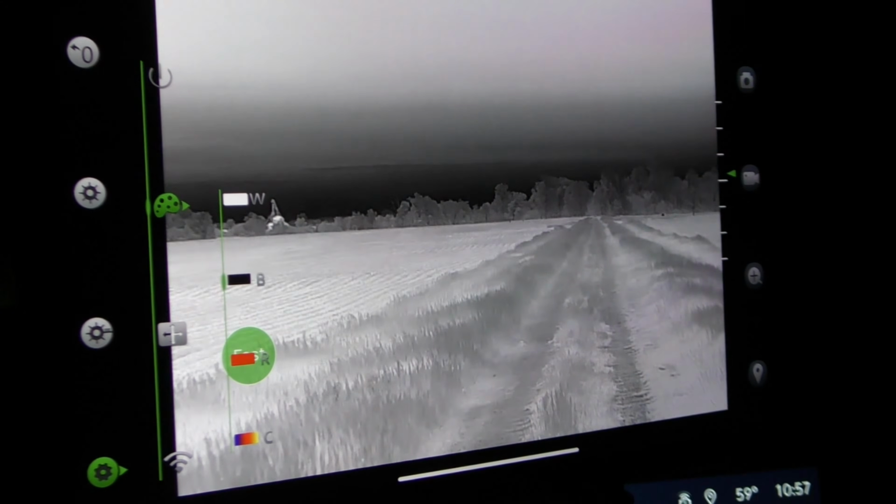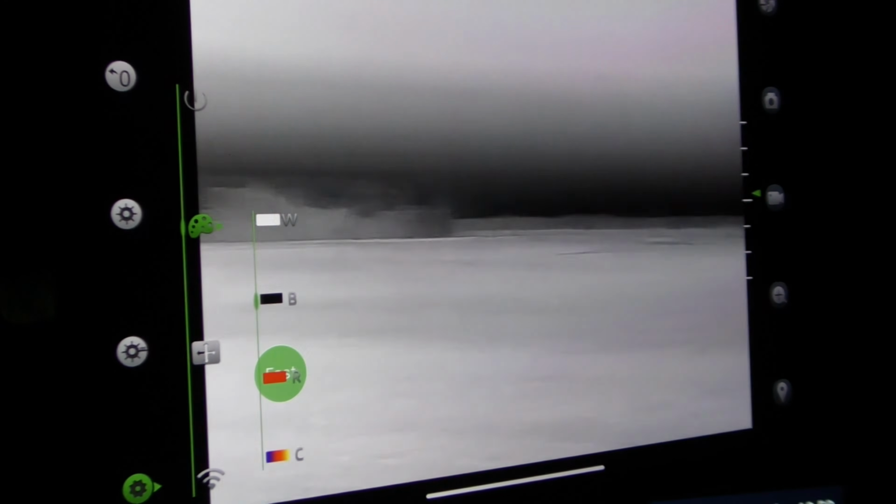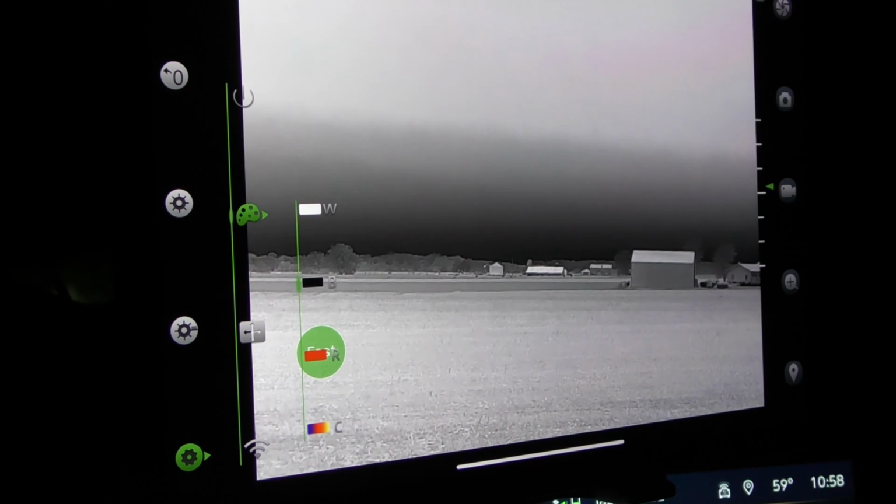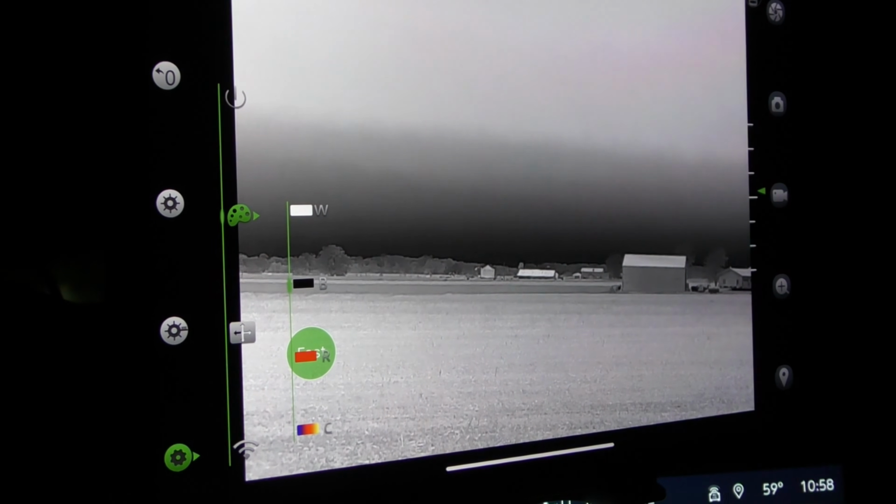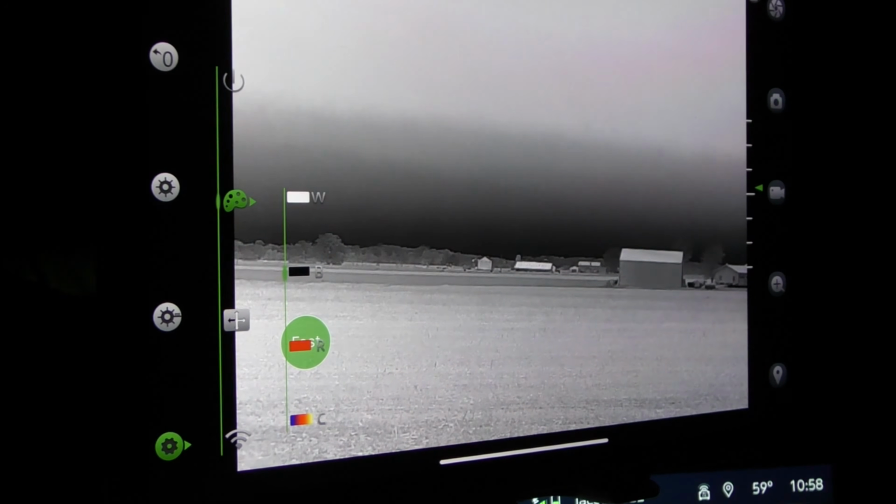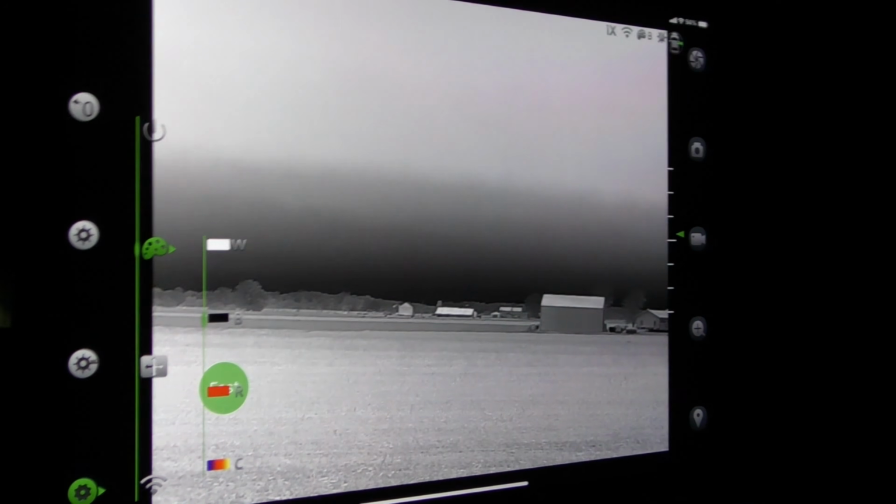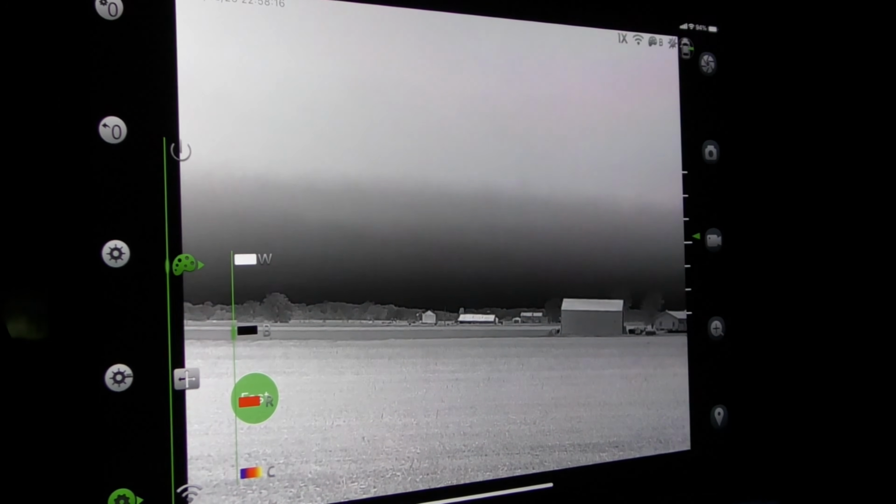And you can always change your 0 reference. If we want it to be off the side, we can just set it over here and then hit the 0ing, and that'll always be our 0. So if we want to have it off to the side while we're driving down the road so we don't take any rock chips off the sensor or anything, we can just set it off to the side, put it at a 0, that way it doesn't move while we're driving down the road.